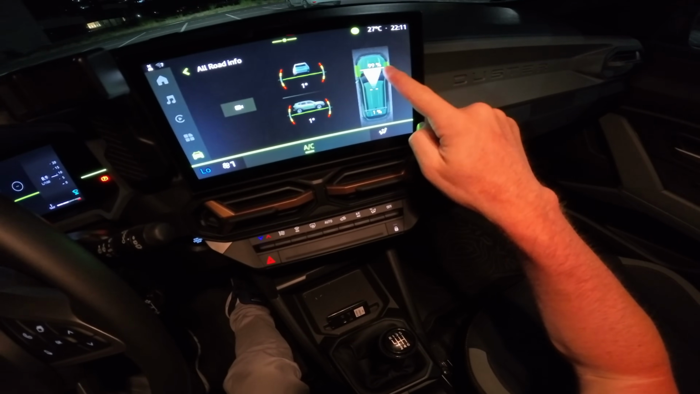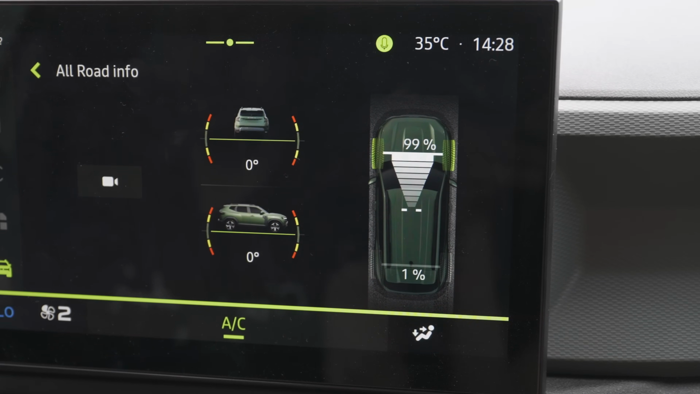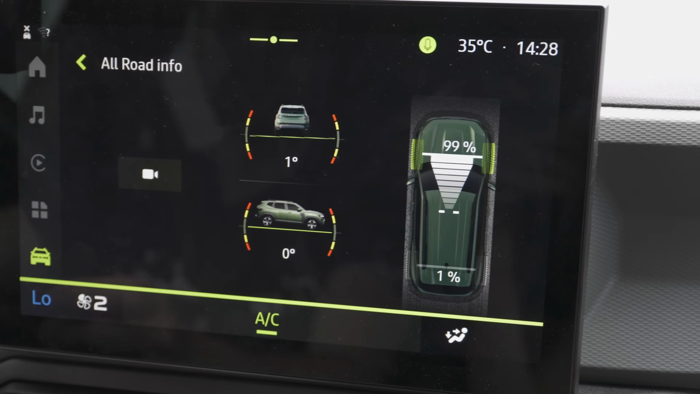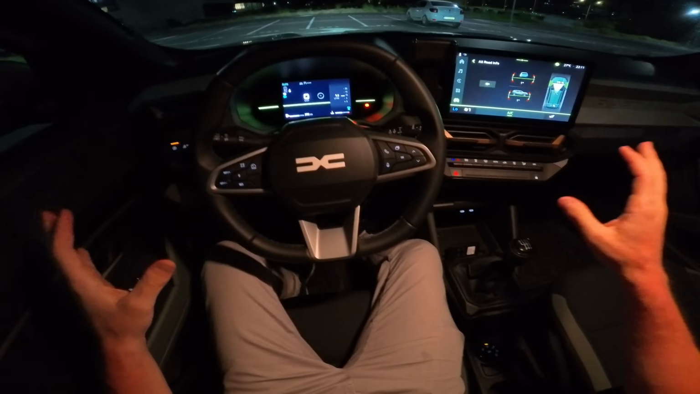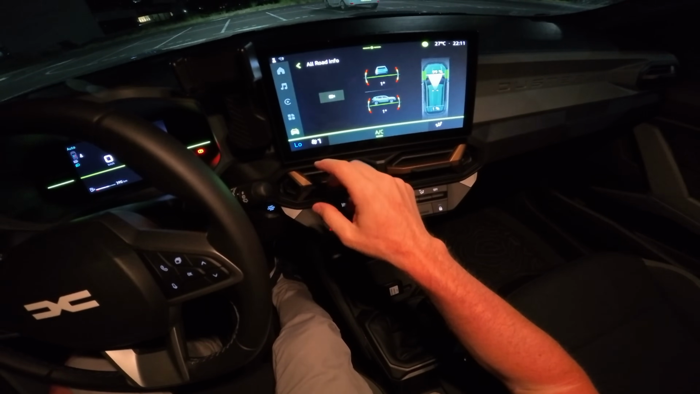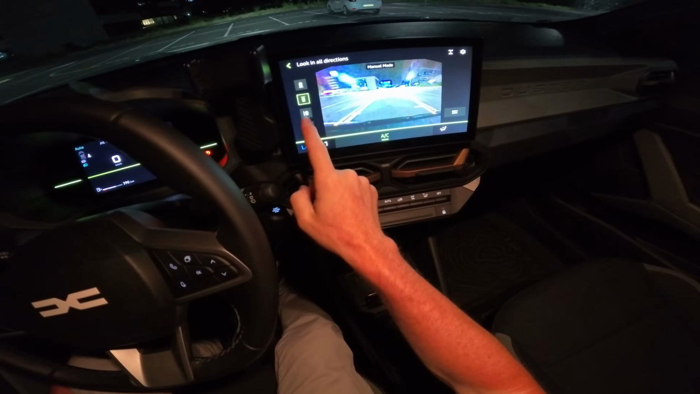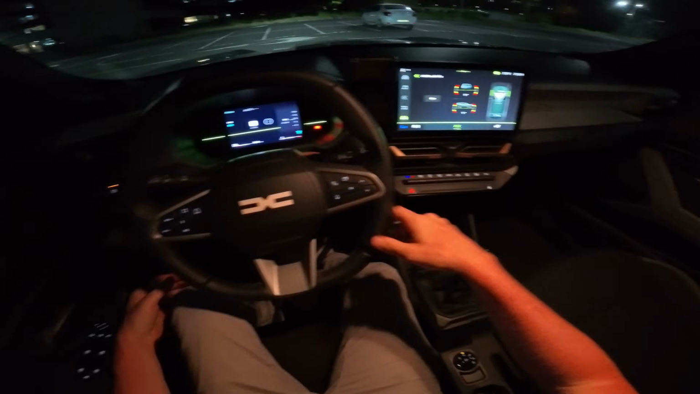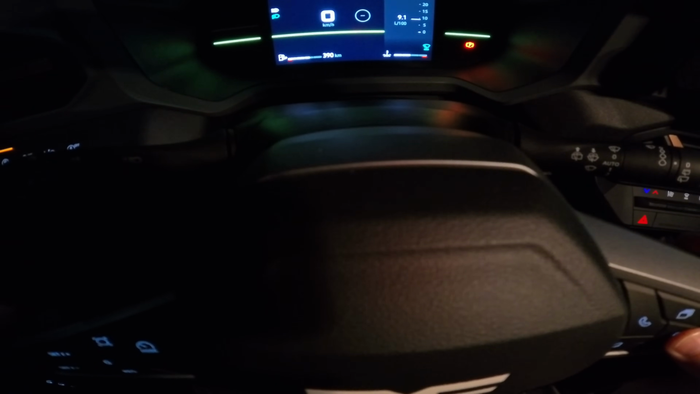And while you're driving, you can see right now is 99% on the front, 1% on the rear. And then you can see while you're driving, depending on condition, depending on road grip, how the car will split the power between the front and rear axle. Very smart system. Also on the all road info, you can see the position of the car. You can see also the cameras, because it comes with 360 degrees camera, something that I definitely recommend you to get on the car if you will buy this Duster, no matter which version. Also on the screen I can reset the consumption in the front, and then we will start driving.